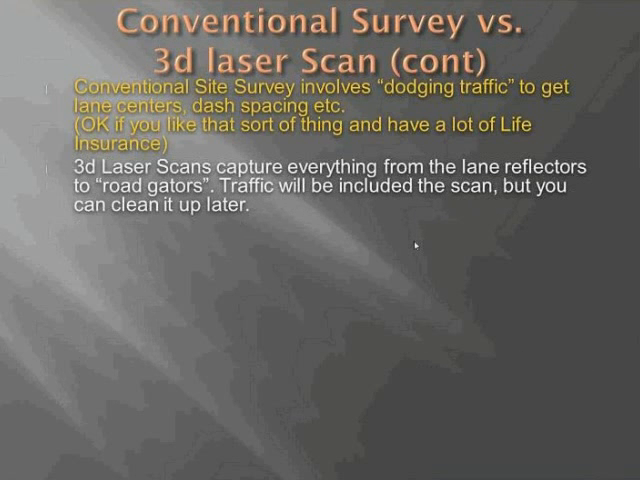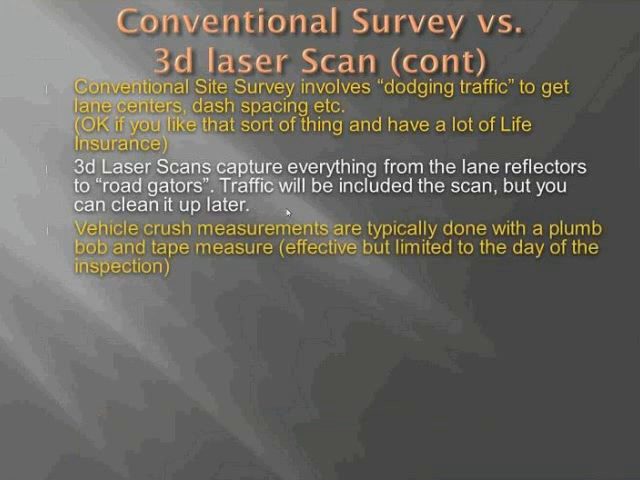Whereas with a 3D laser scan, you'll get everything from the road reflectors to what we call road gators. I don't know what the rest of you call them, but these are the tire carcasses from tractor trailers. Everything will be in the scan. Sometimes you'll even get birds in the scan. There'll be traffic as vehicles pass through the environment. You'll get basically a slice of a vehicle as it goes through, but you can clean that up later. It's still much safer, and the data has much more integrity.